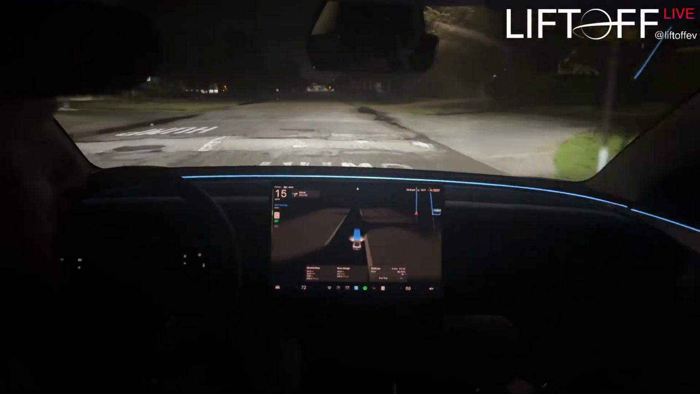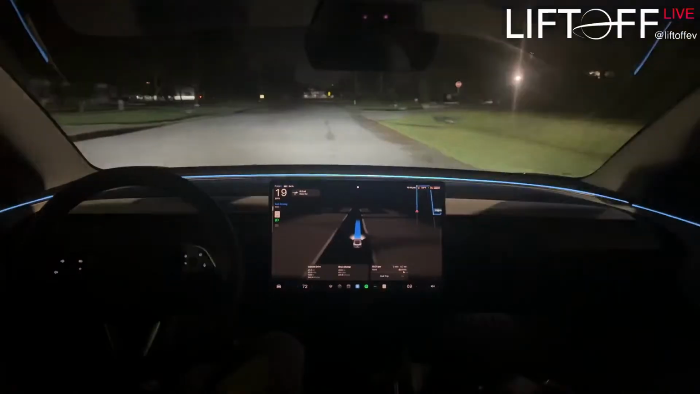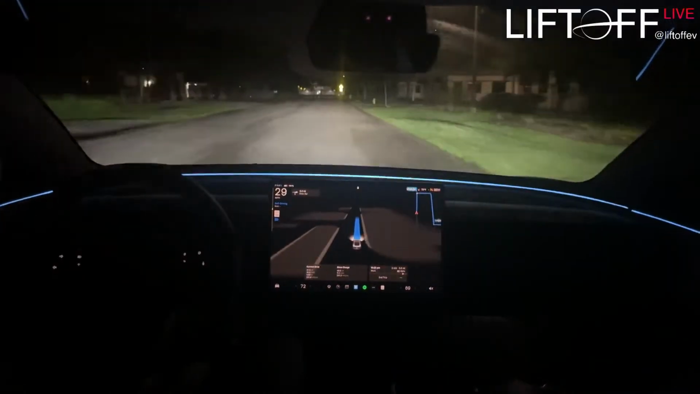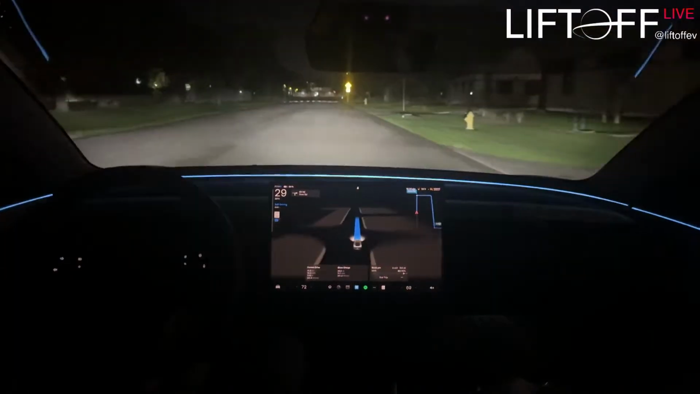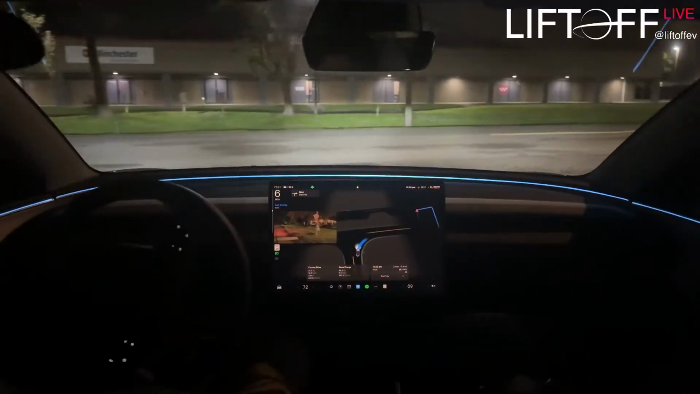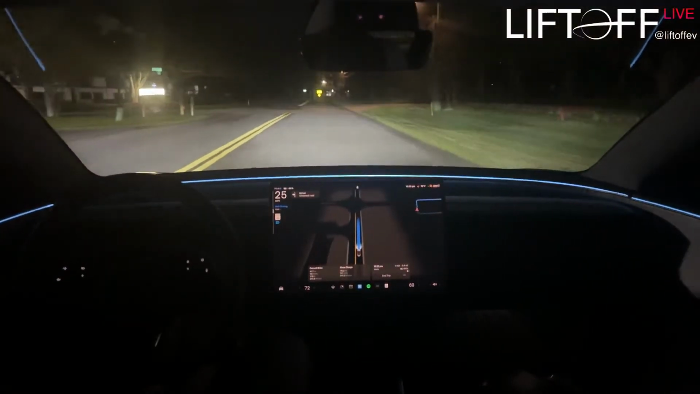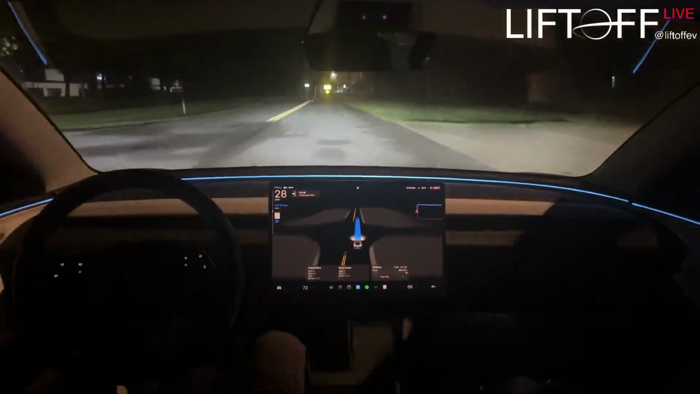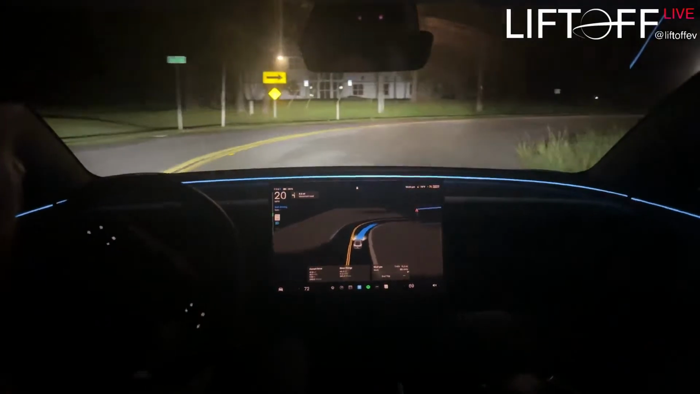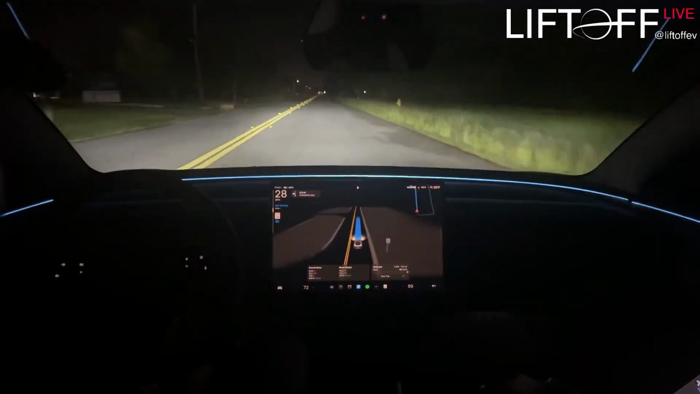And another one. That was good too. All right, now that we've made it all the way around the block, we're almost back to our destination here.